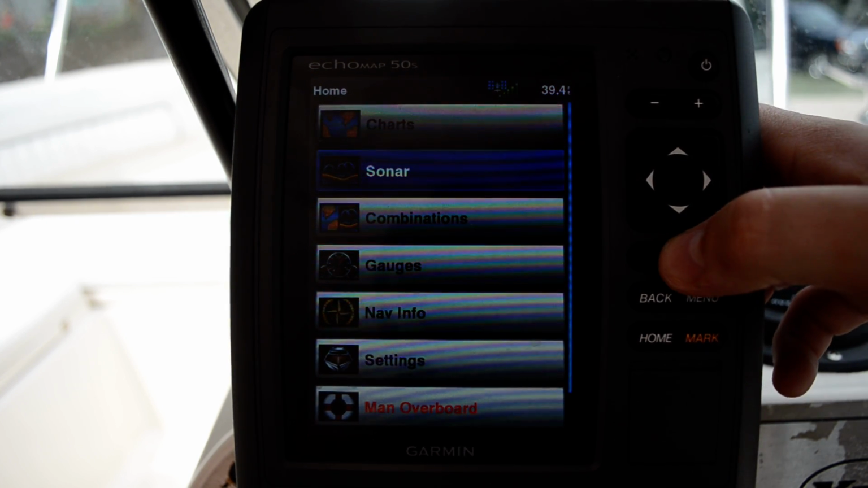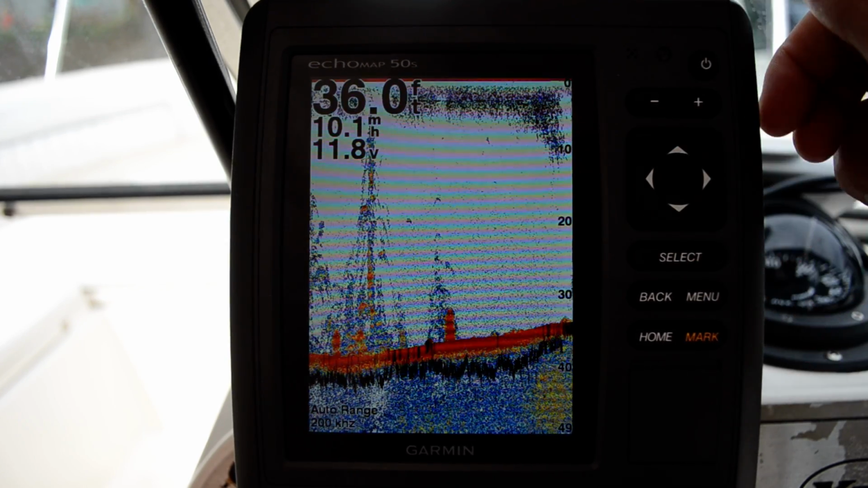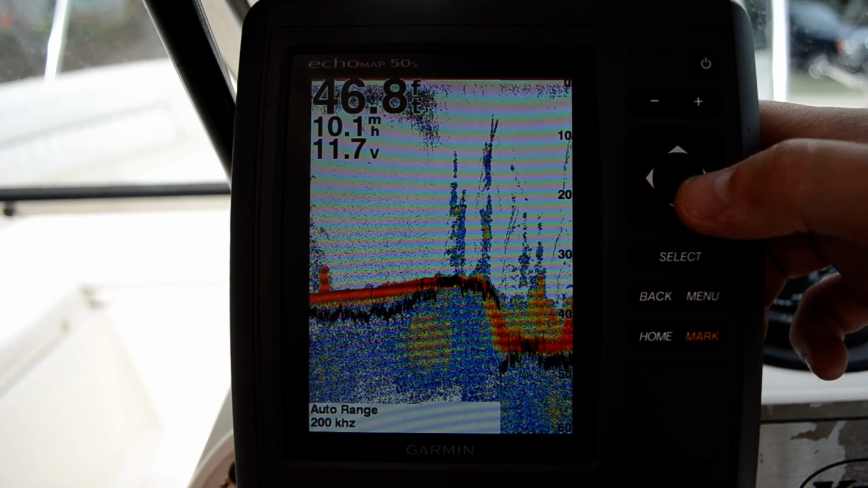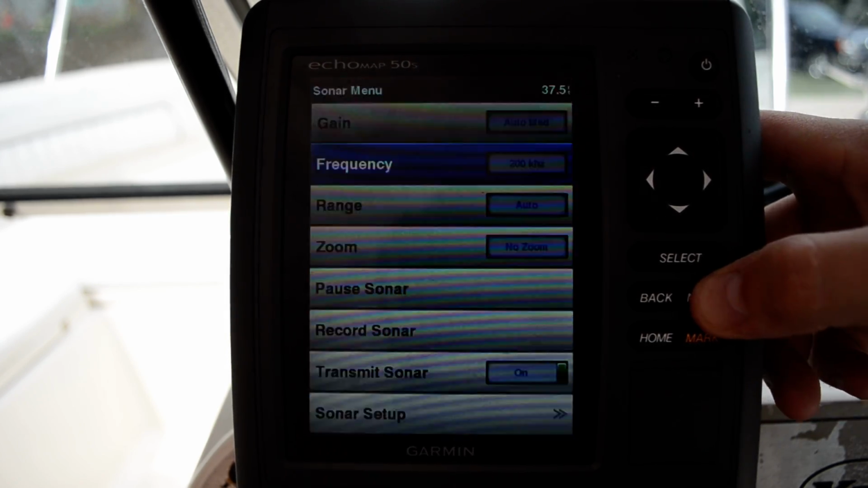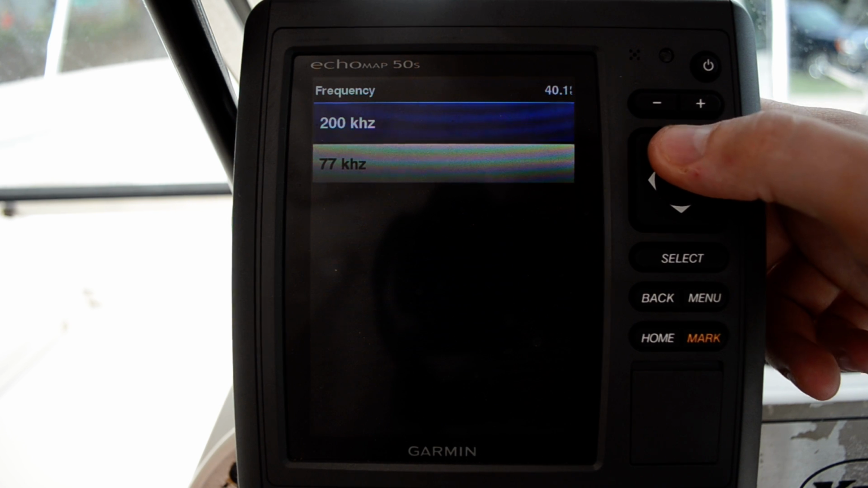We're going to take a look at the Sonar. The Sonar I'm really impressed with. It seems to have come a very long way since the older units. Other than the black boxes, the black boxes all work pretty decent. But what you can see with the sonar, let me see, you have your frequencies, and this particular one's 77 and 200.